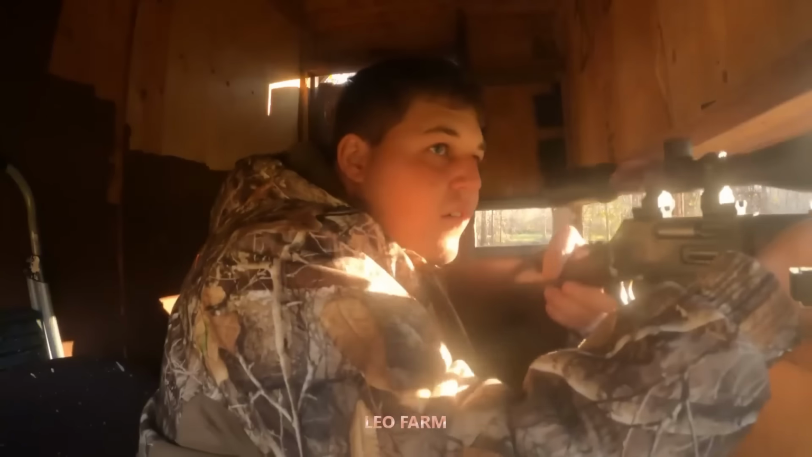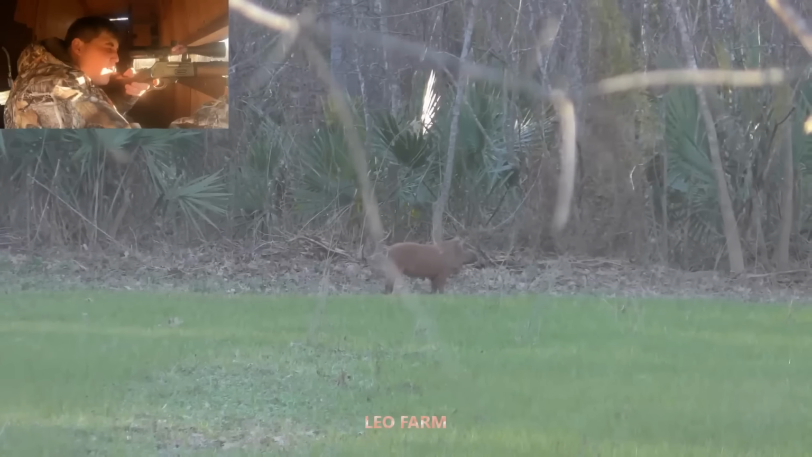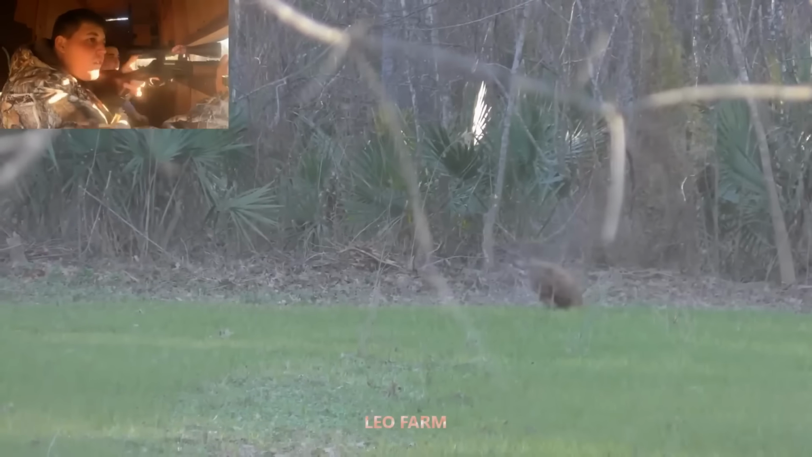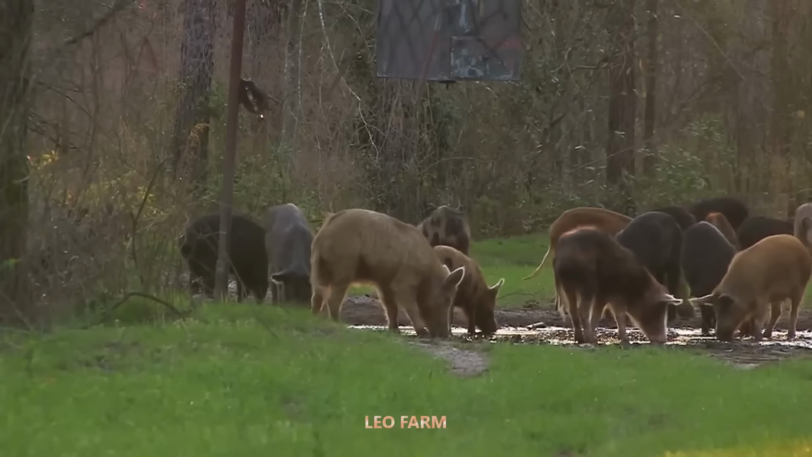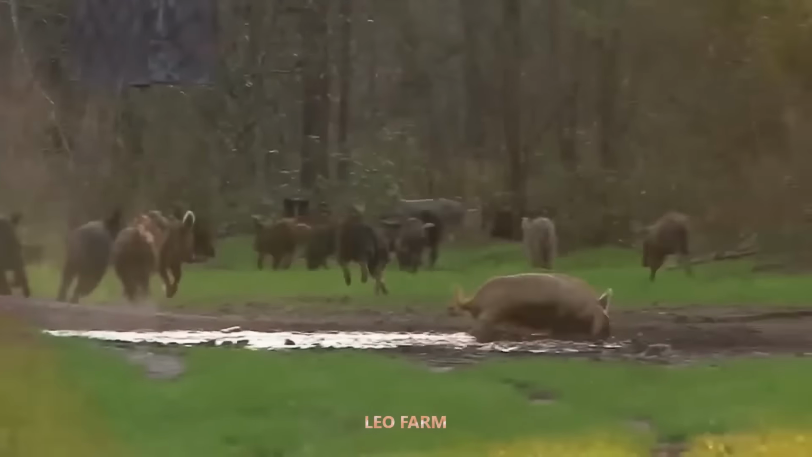Less than an hour later, David's voice crackled through the radio. Another target down, one more glutton off the field. Gunshots echoed through the woods, each one a declaration. Peace is being restored. Moments later, more shots rang out from the team. Everything was going exactly as planned.